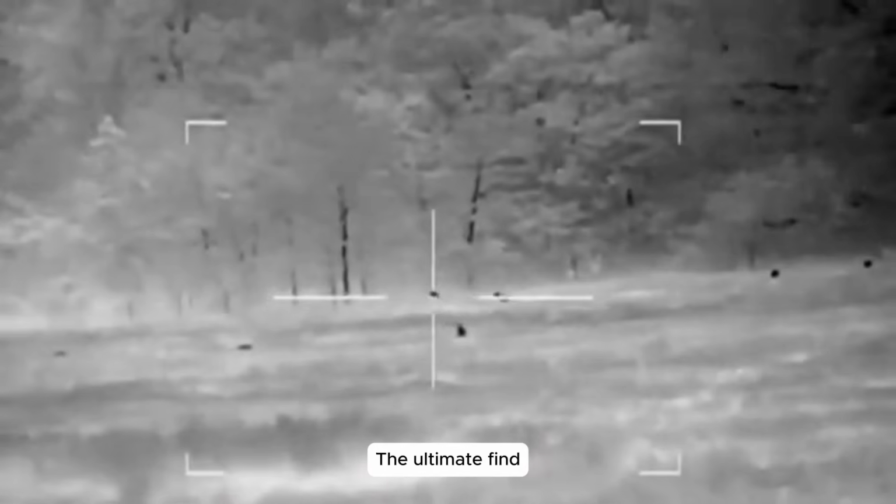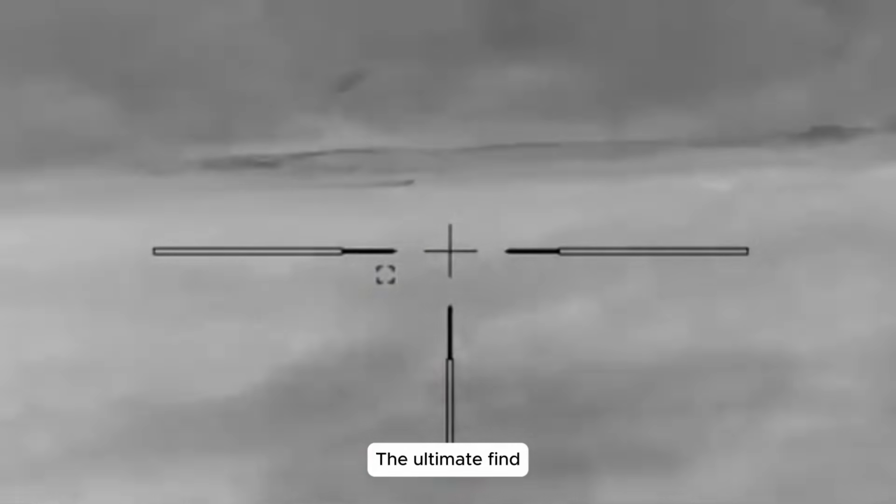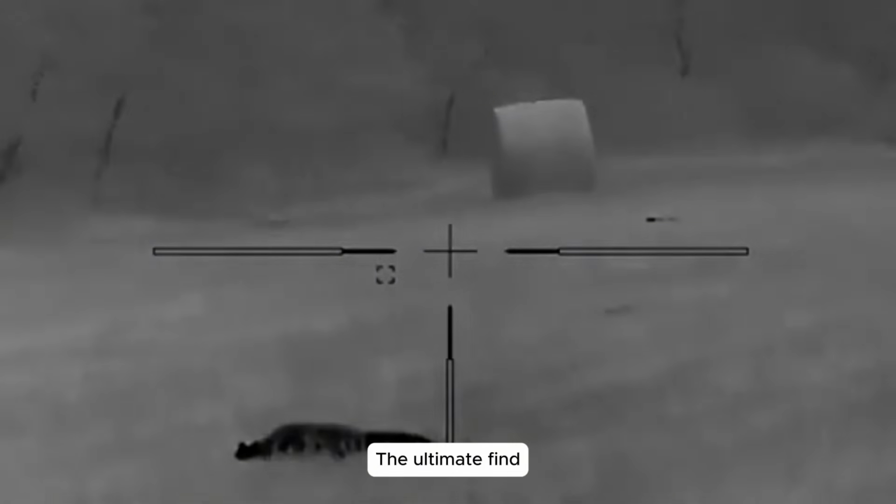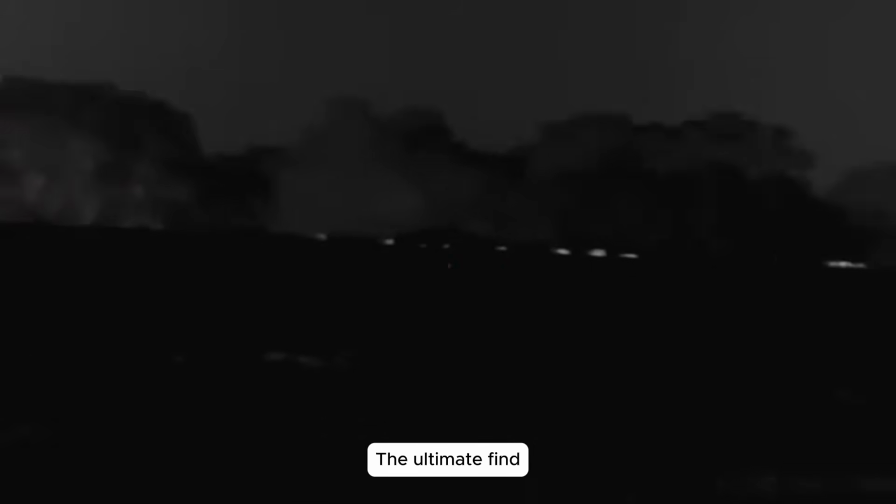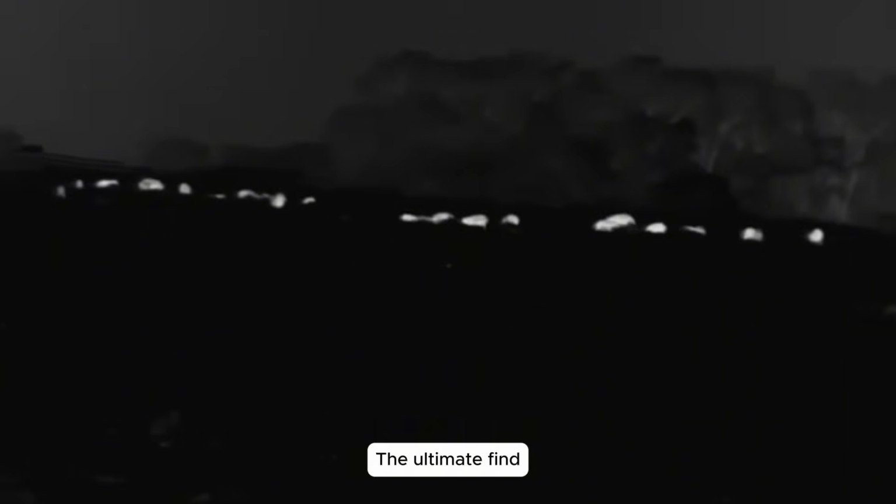Solo shot with dogs. Alone, I waited as the dogs drove a boar toward me. It burst from the underbrush, and with a single, precise shot, boom, the chase ended. This clean strike underscored our skill and commitment to protecting the land.